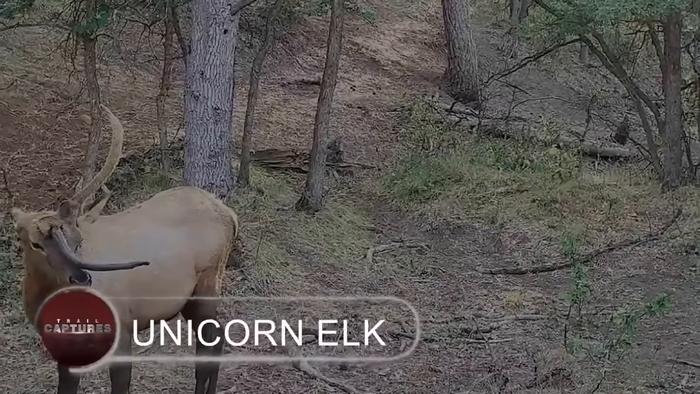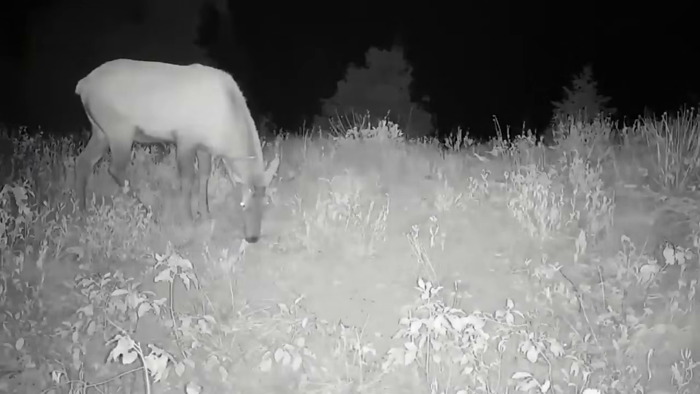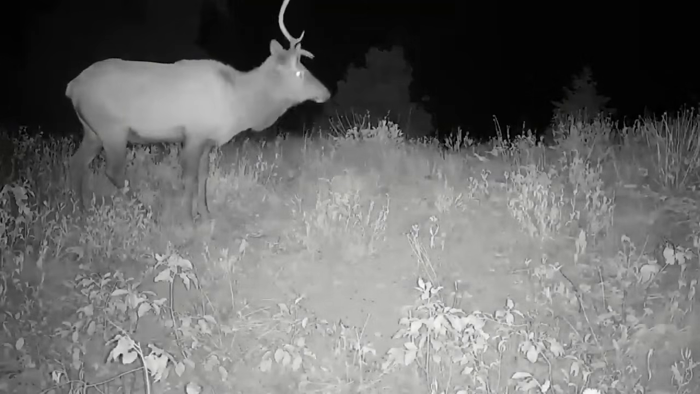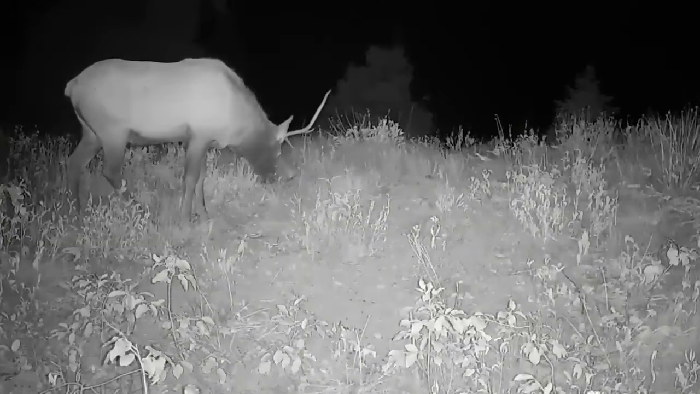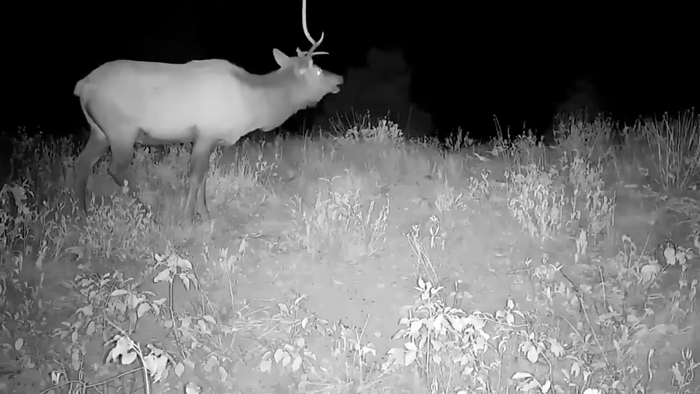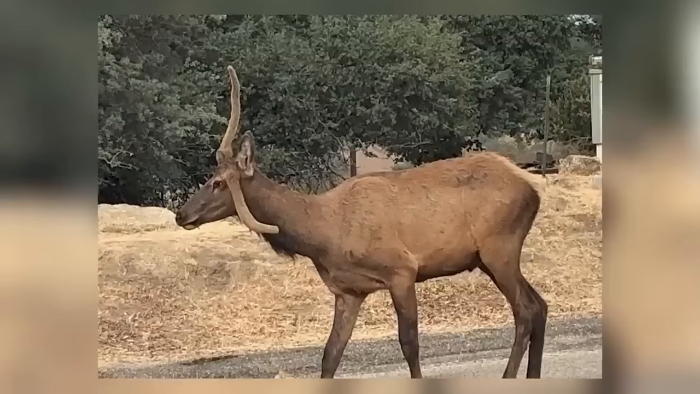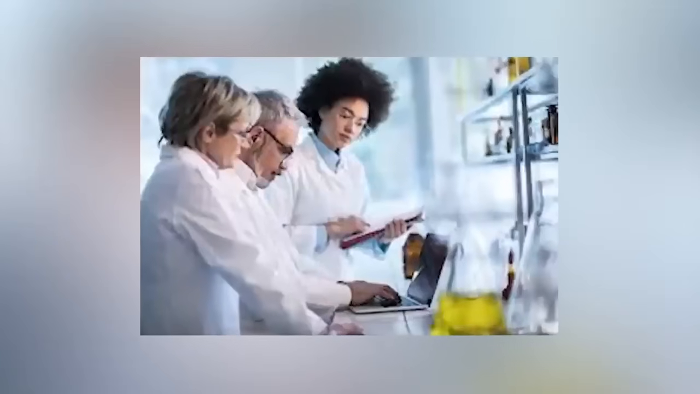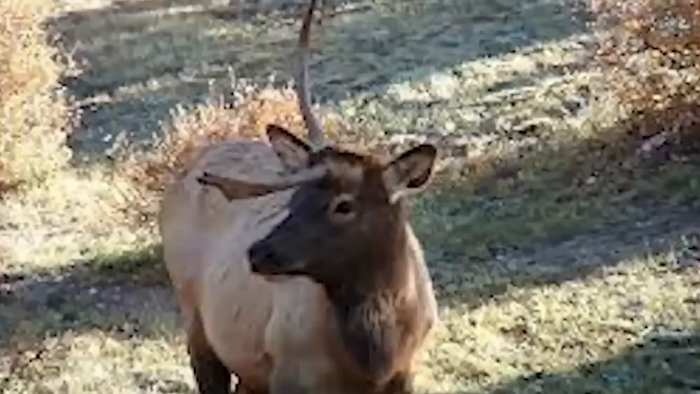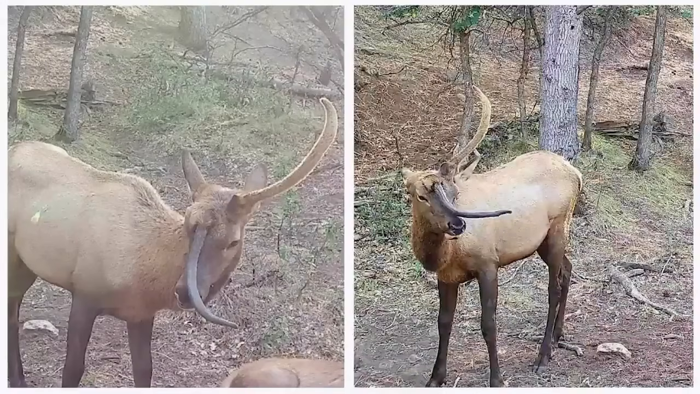Unicorn elk. This unicorn is not exactly like others, but it gained notoriety due to a deformity in the antler directly above the nose. Thus, it became the elk family's unicorn. Taken in Tampico, a tiny town close to Illinois, this deer had an unusual appearance when it first appeared on the trail camera. While other onlookers thought it was an alien species because it was so unusual, researchers explained that, despite being unusual, this phenomenon is caused by a genetic mutation, or occasionally an injury sustained during the antler growth process.